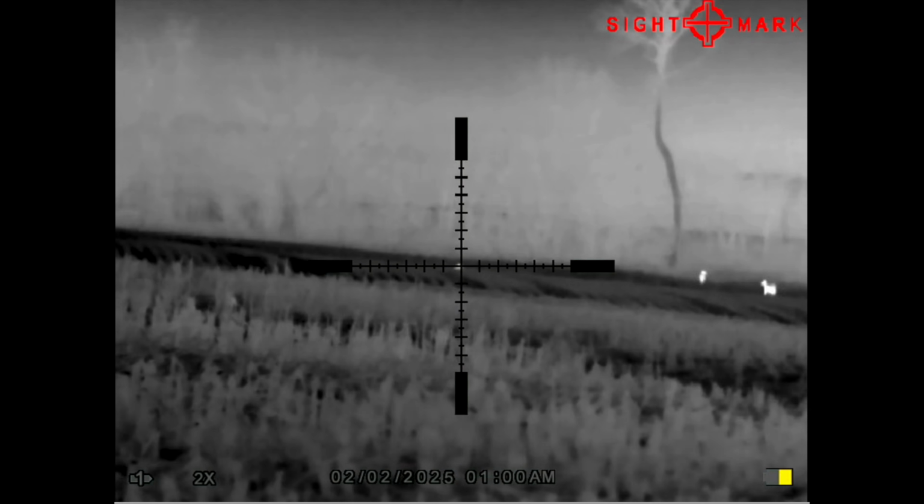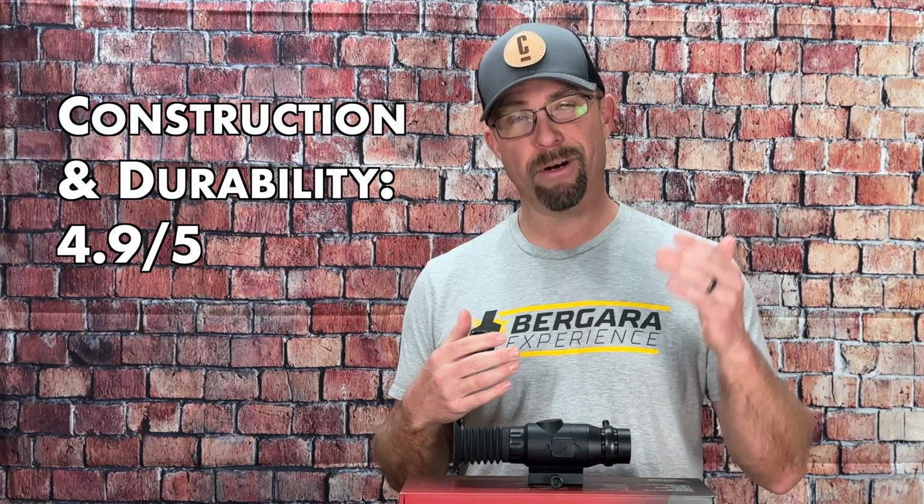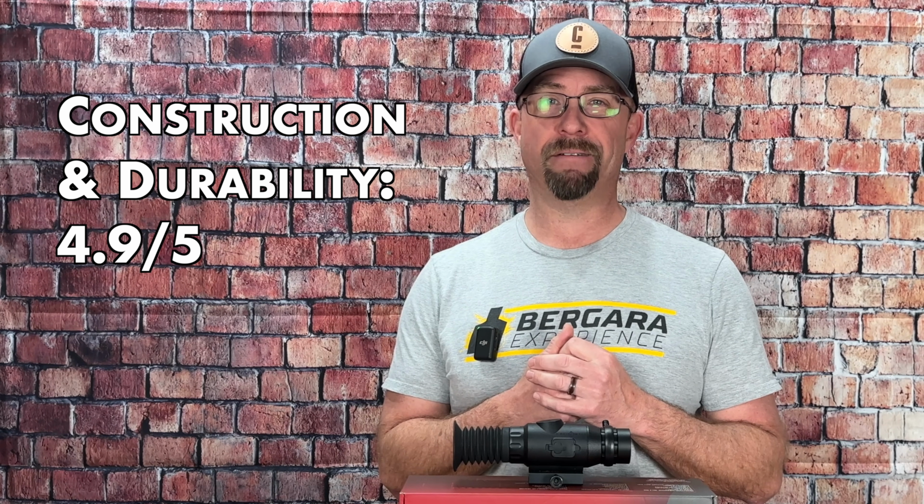Overall, the Sightmark Wraith Mini Thermal is easy to use, compact, has great battery life, and gives you plenty of color palette and reticle options. But keeping in mind, there are more expensive scopes on the market with options like Bluetooth or Wi-Fi connectivity that definitely increase the price. Not having that connectivity is the only reason I would take points off here. So for construction and durability, we're going to give it a 4.9 out of 5.